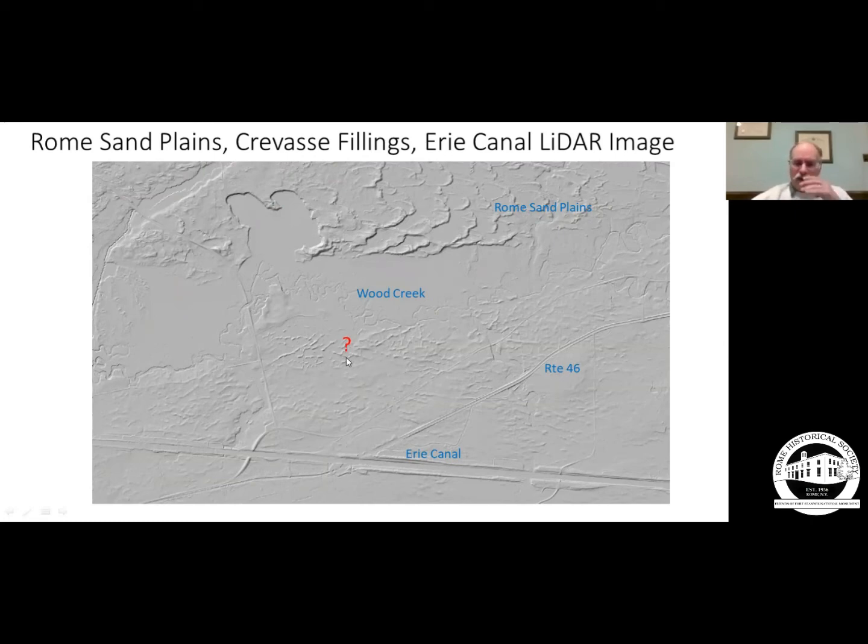You see these crossing almost perpendicular lines. What are these things? Here's the Erie Canal, there's Route 46, Rome Sand Plains. This is the 30-meter LiDAR. Oh, and notice you can see some meanders on Wood Creek on a very, very flat stretch on the Erie-Ontario lowlands. But what are these?